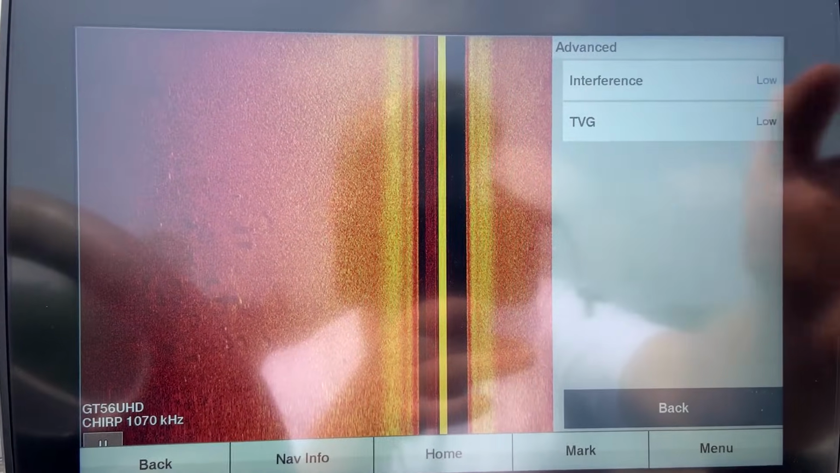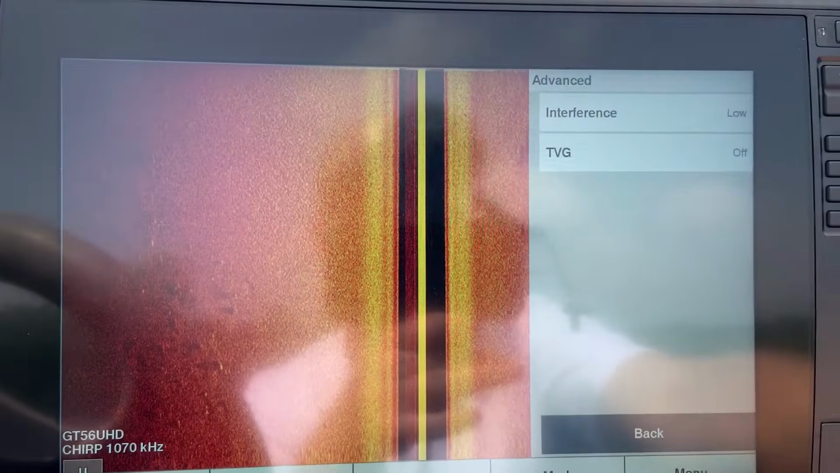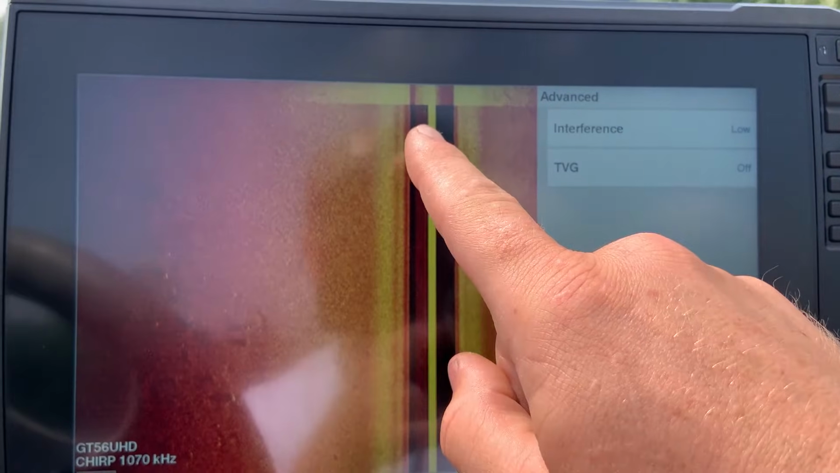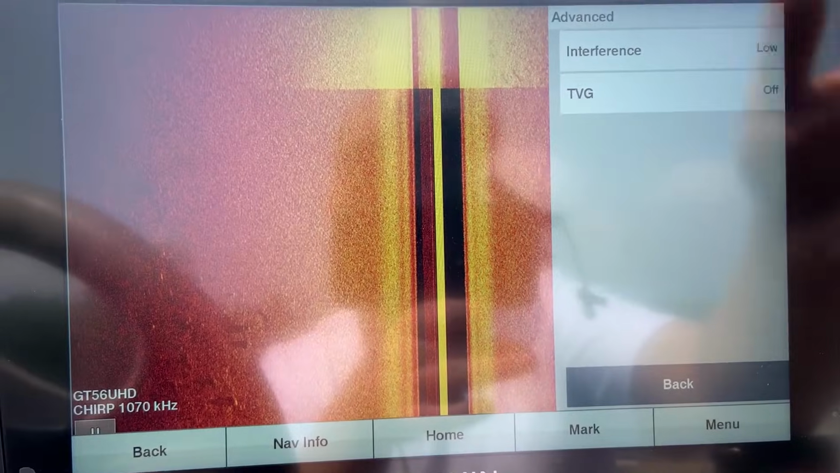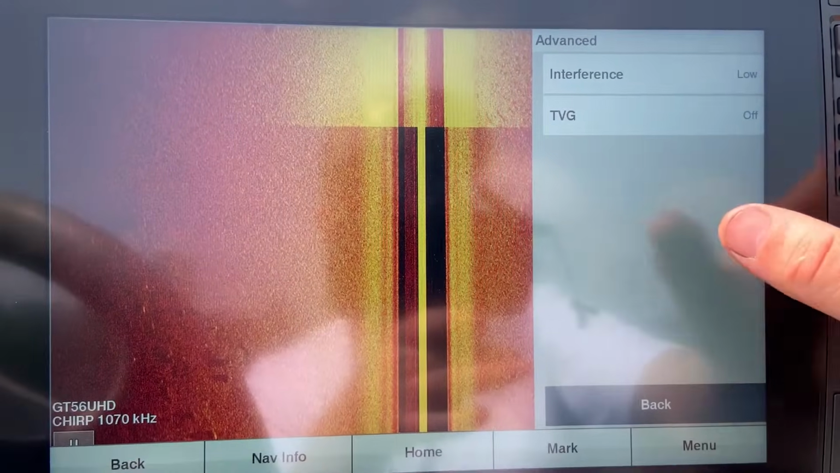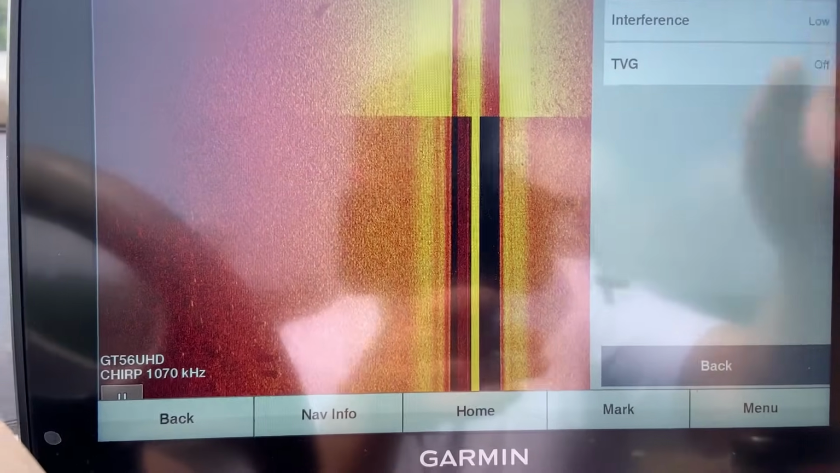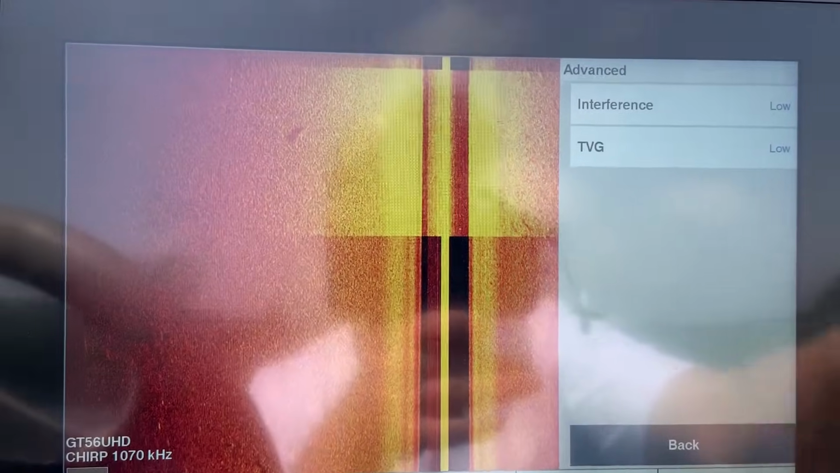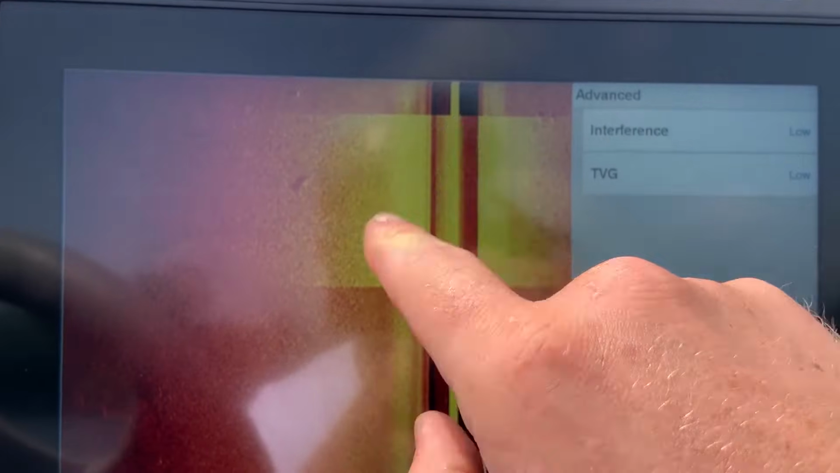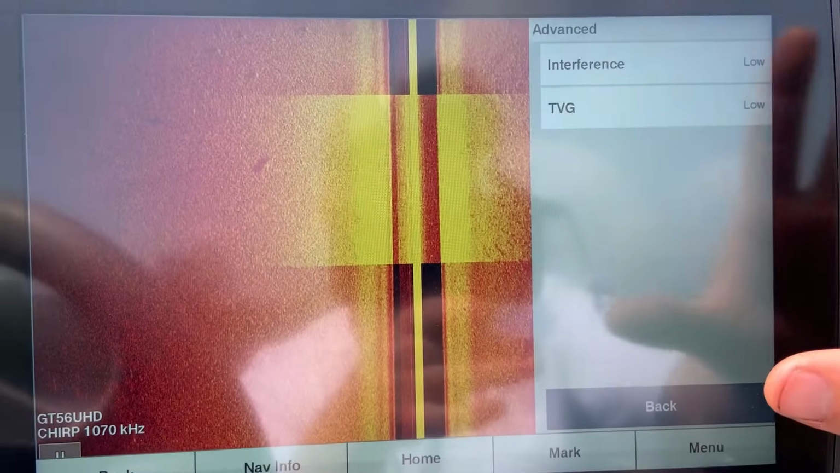Now, TVG is very important. I run this low 99% of the time. I'll show you what happens when you switch it to off. Things become much brighter, washed out again, and this would require you going back into your brightness and your contrast, lowering those back down to bring back that detail. So if you find off works well for you, you're going to have to go in and change that brightness and contrast. So again, low works the best for me, and you can see it really cleans up the water column, gives it a little bit more detail back in here, and works really well for these settings.